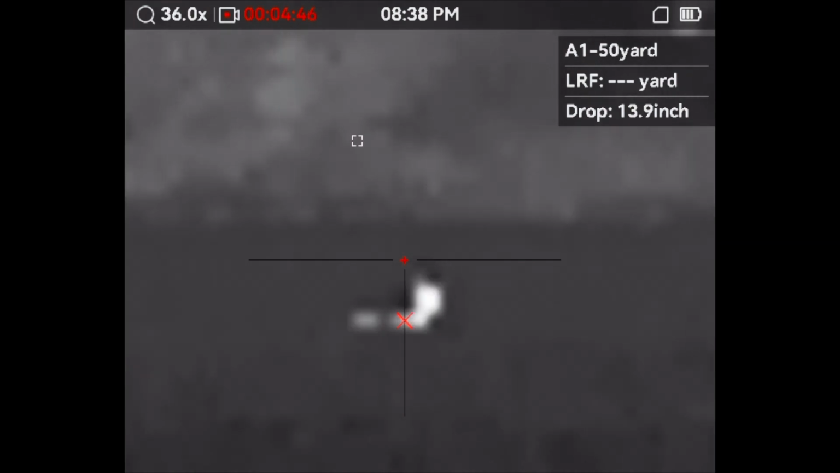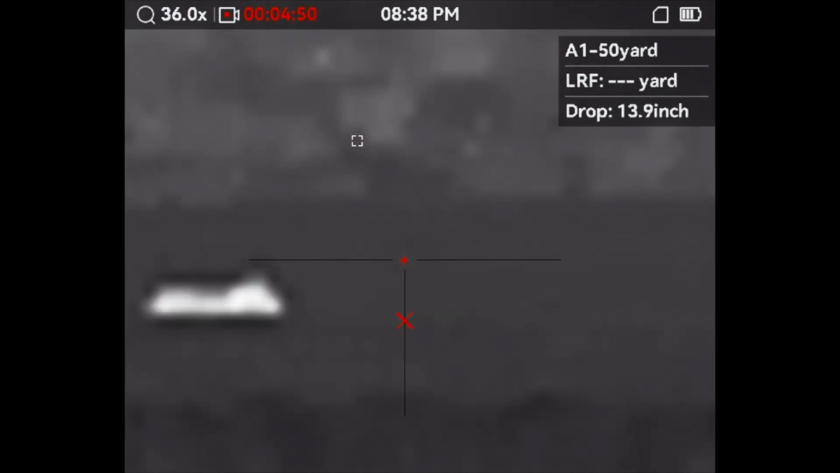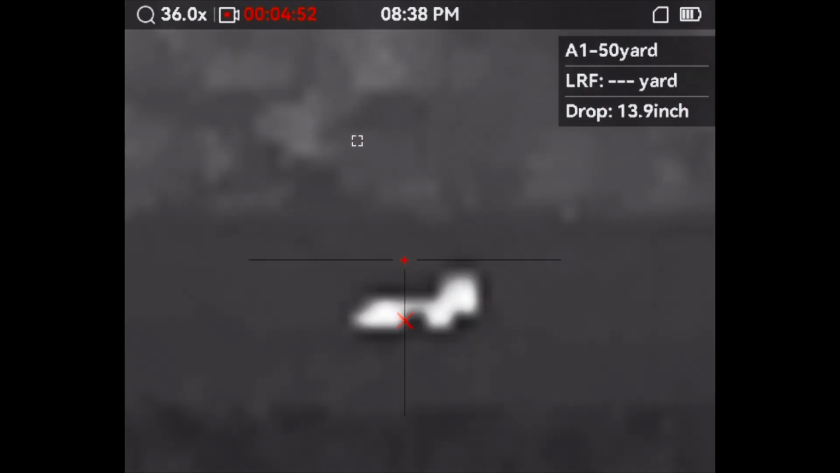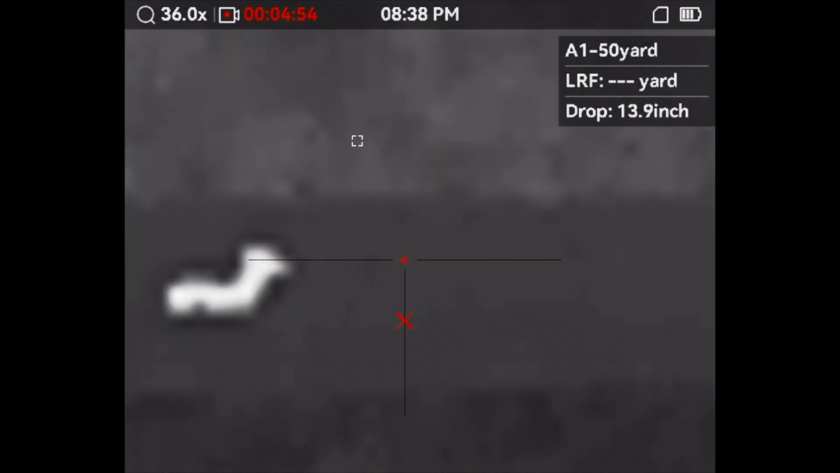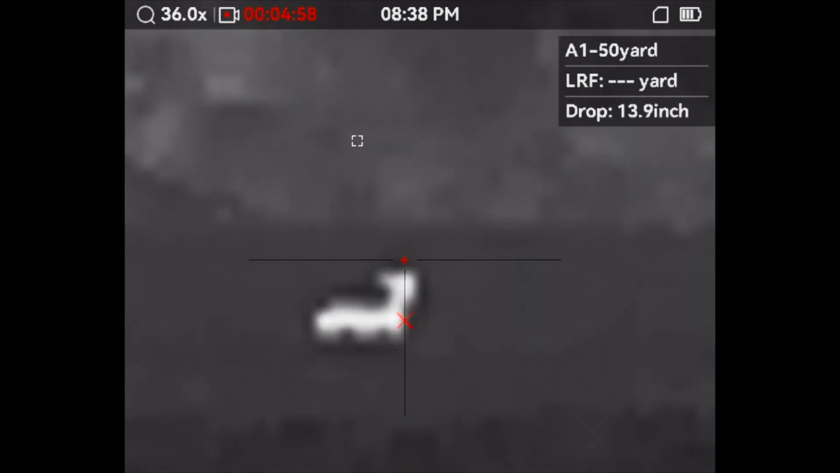I ranged him at 384, I believe, and he came in closer, and I forgot to re-range, so that was on me. I was shaking a little bit at the beginning of this video, so I don't know if that might have been another reason I missed.